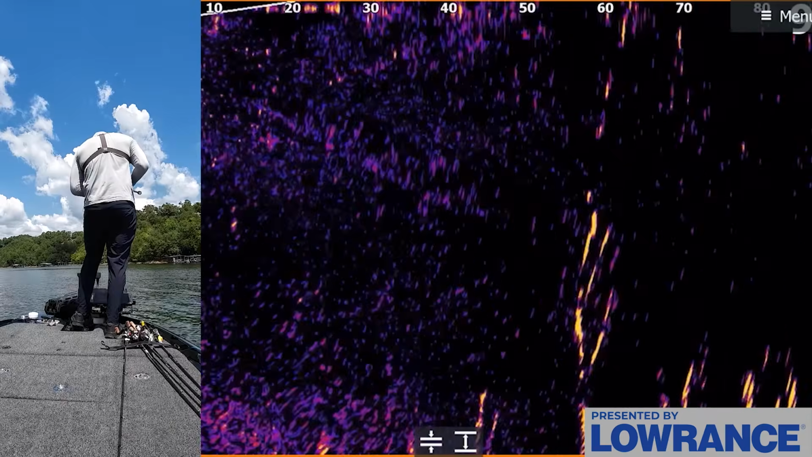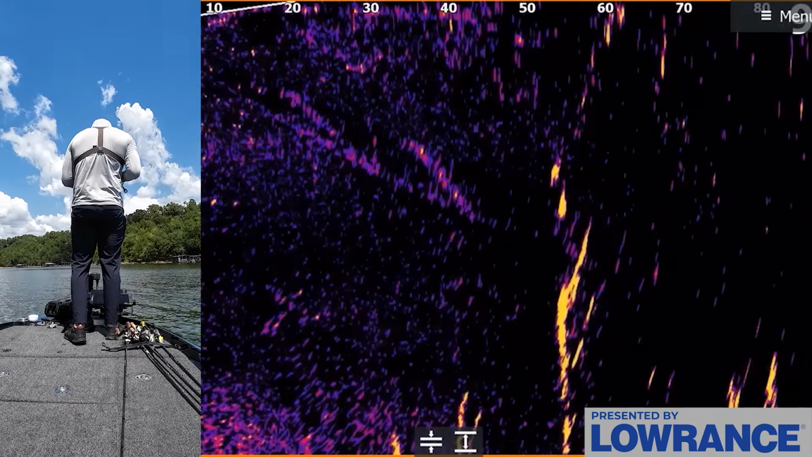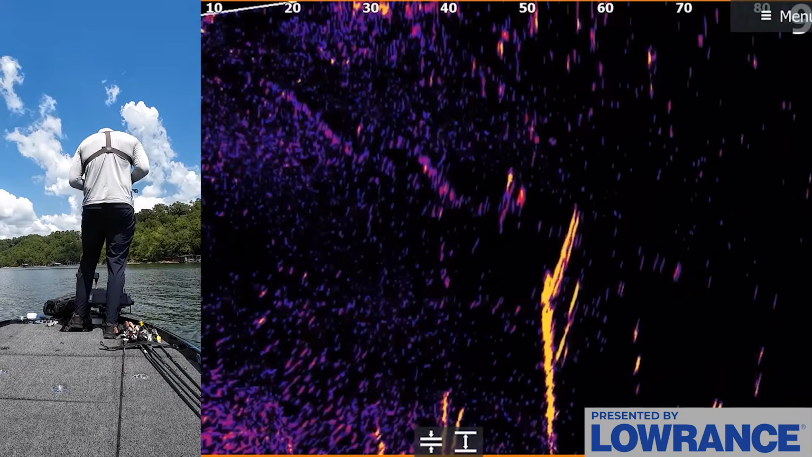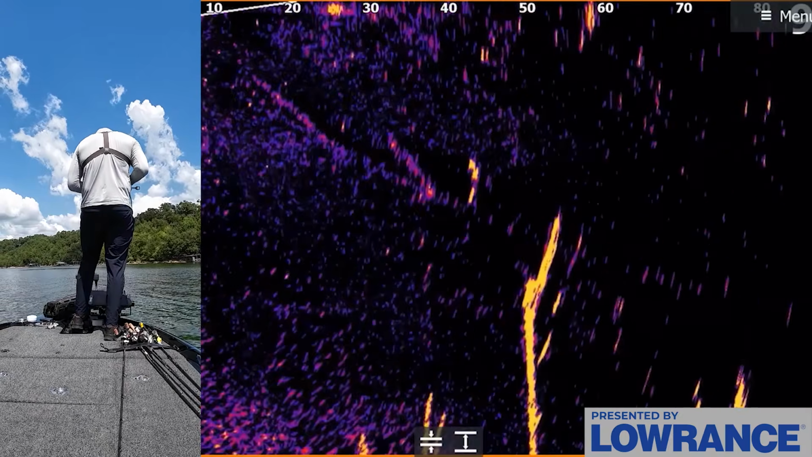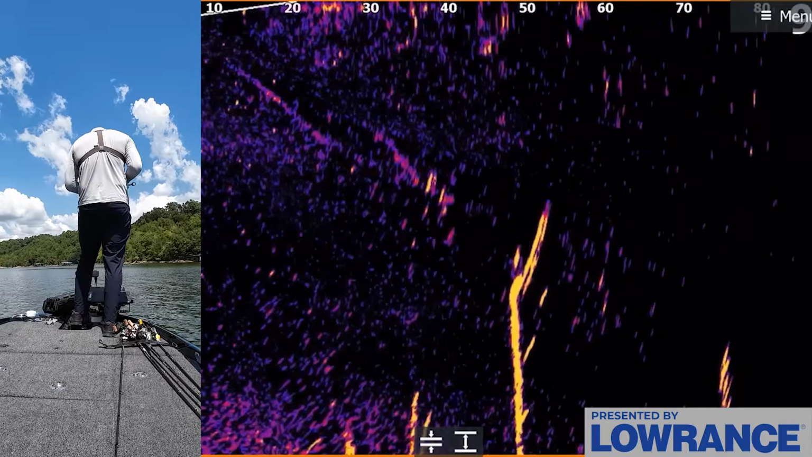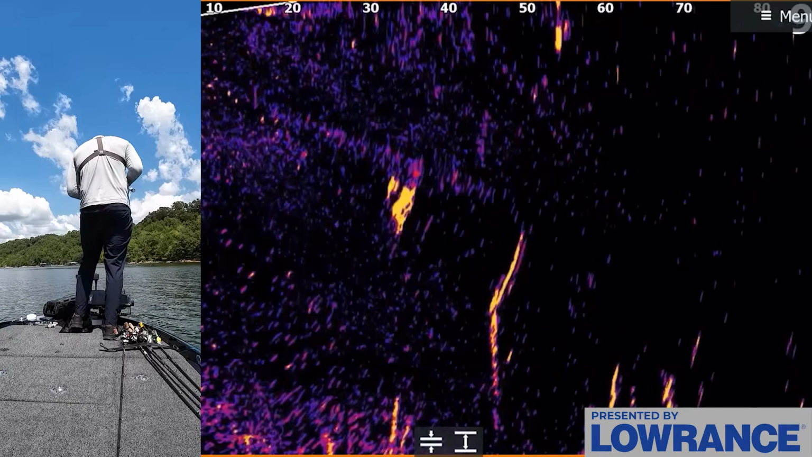Come on, get it. Come on, just eat it. Oh my gosh, they're there. He didn't get it. Eat it, fish. They're right on it. I don't know if I have the wrong bait or what it is, but they are just circling it. They're right on that tree though. These are catchable fish, 100%.